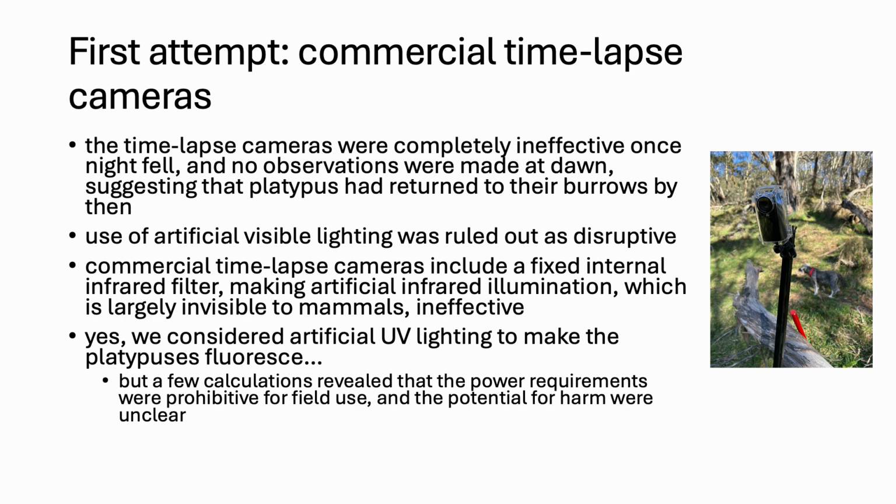Unfortunately, most commercial time-lapse cameras include a fixed internal infrared filter, which removes infrared light and makes the recorded images look natural during daylight, but it means that you can't use artificial infrared illumination at night. Artificial infrared illumination is desirable because it's largely invisible or completely invisible to mammals, but it can't be used with cameras that have fixed internal infrared filters.